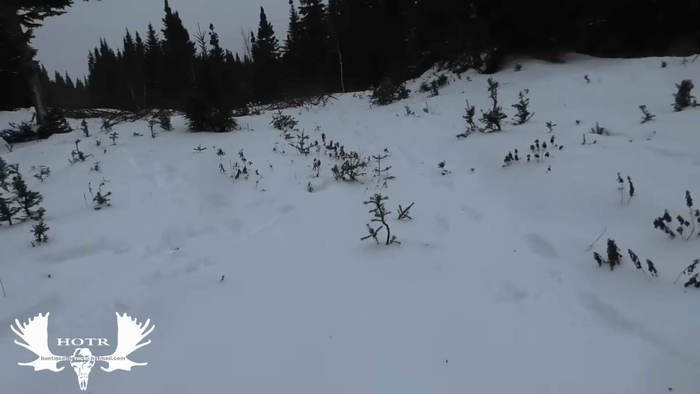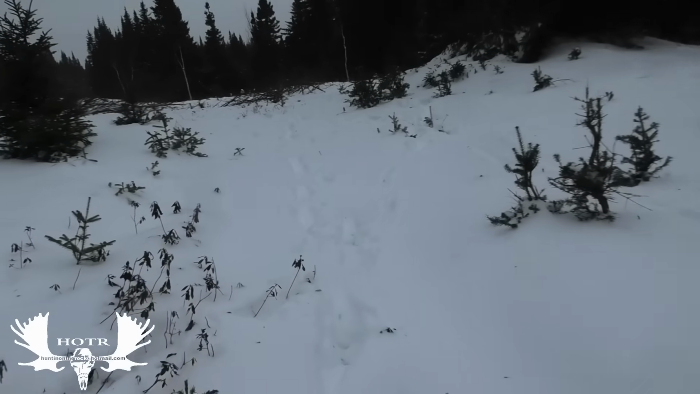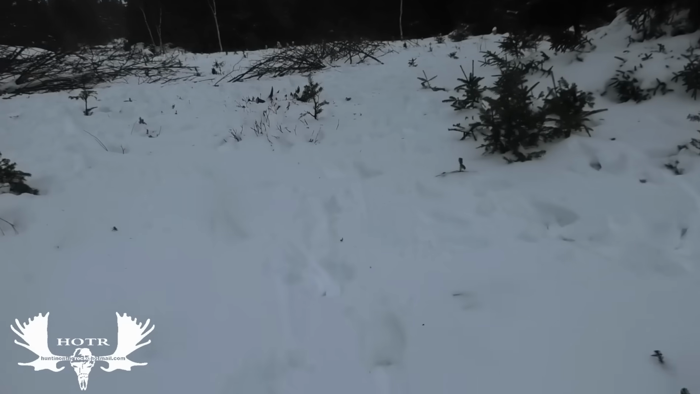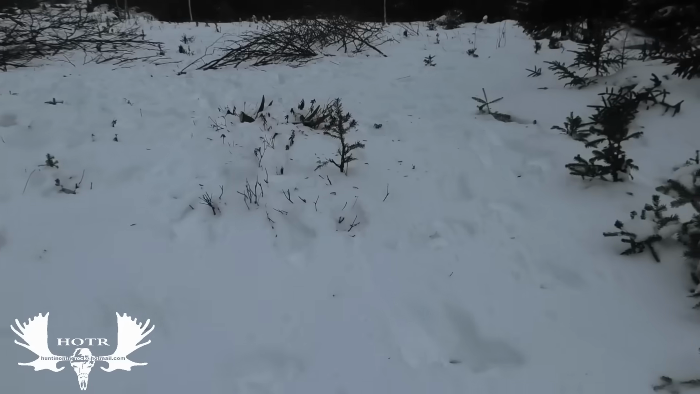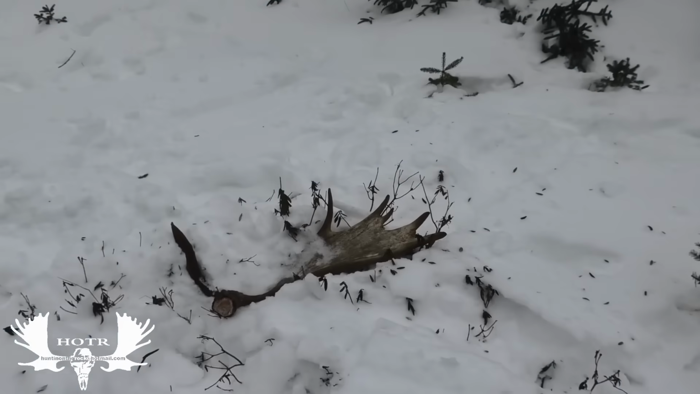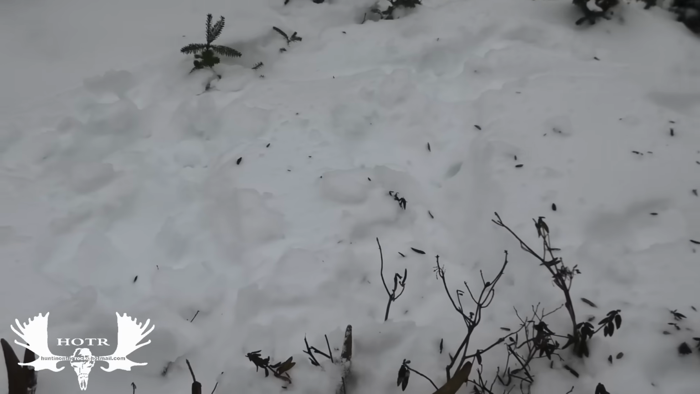Oh, I see tracks everywhere here. Oh, I see the shed. I see the shed. Wicked. There he is. Oh.